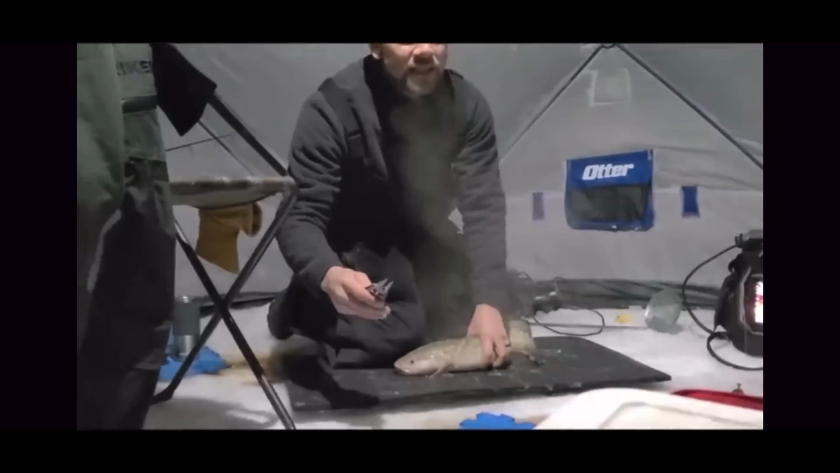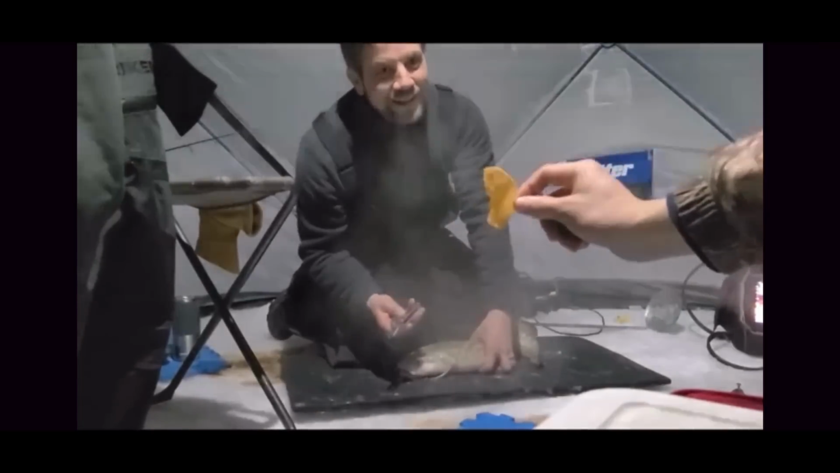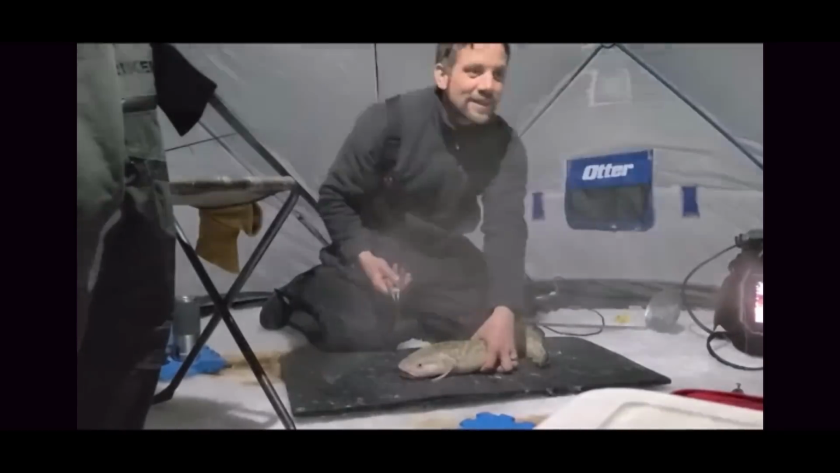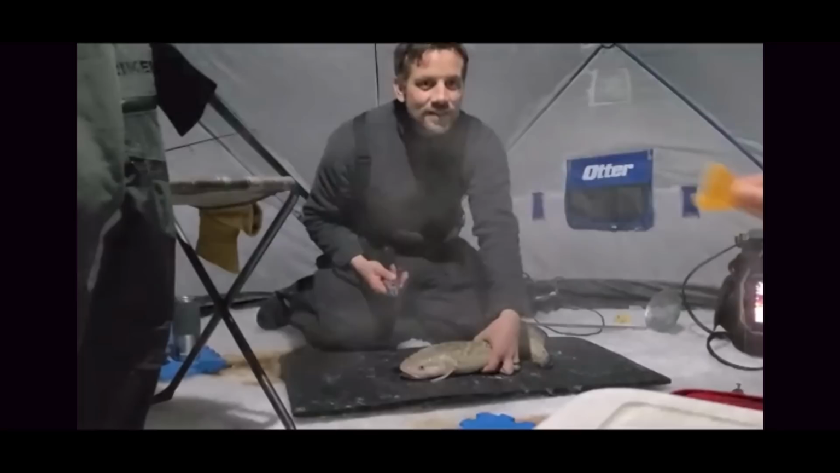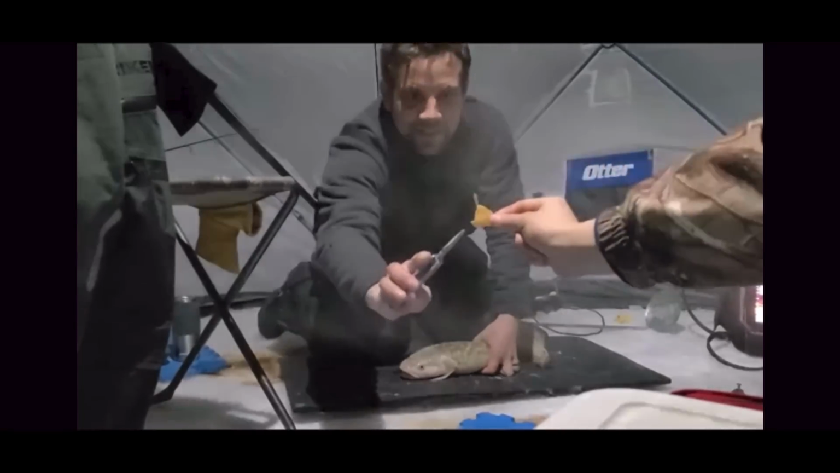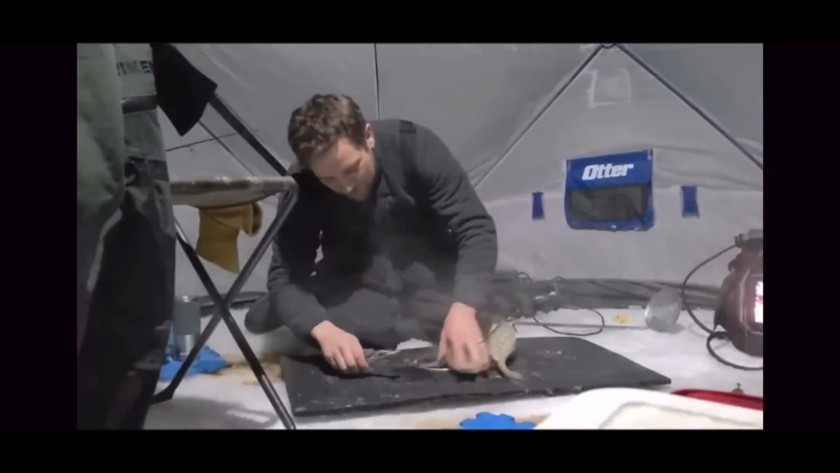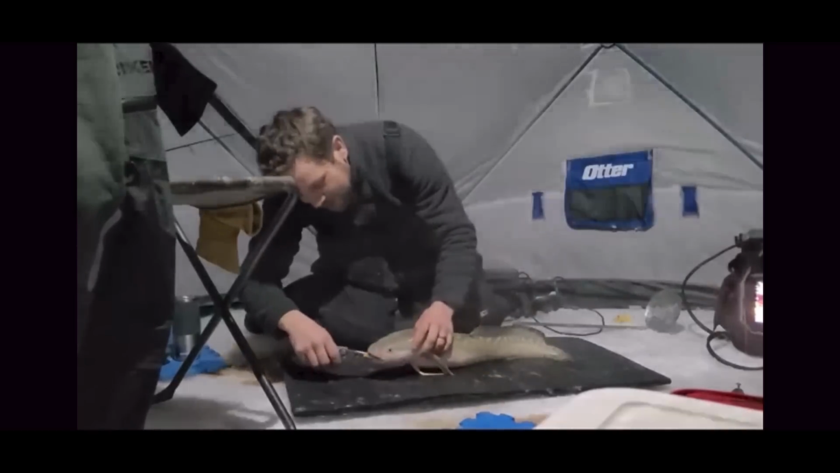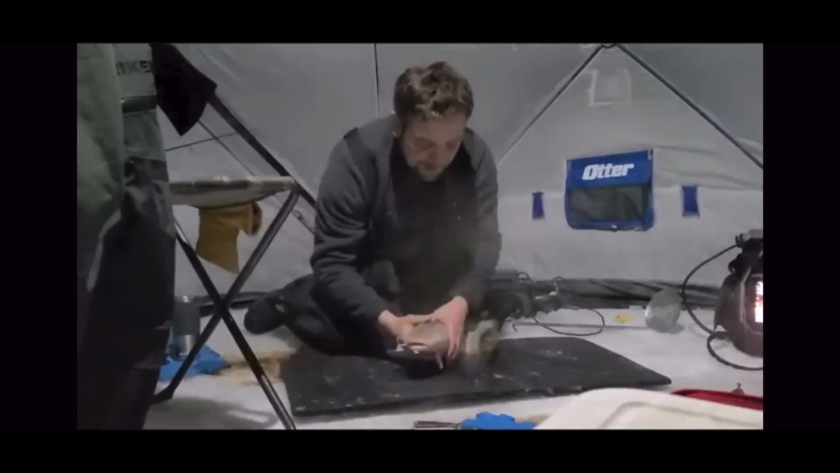And then a microchip. Yeah, that's better. Perfect. All right. There we go. We gotta act quick, just minimize stress here and get them back in the water. There you go, buddy. All right.